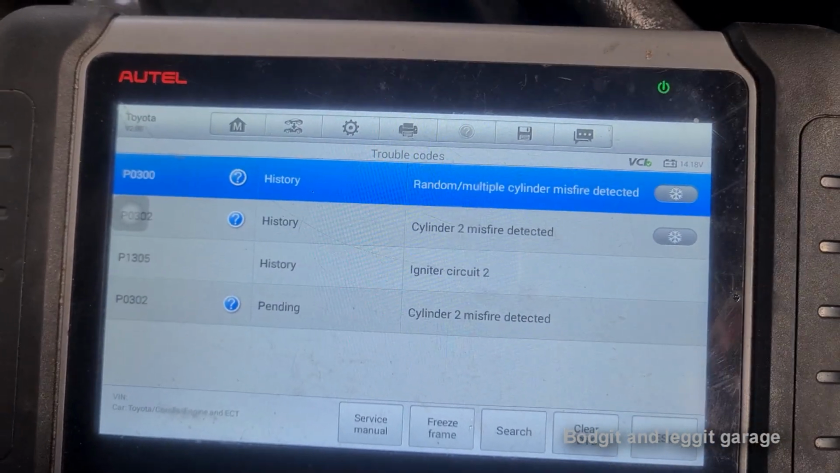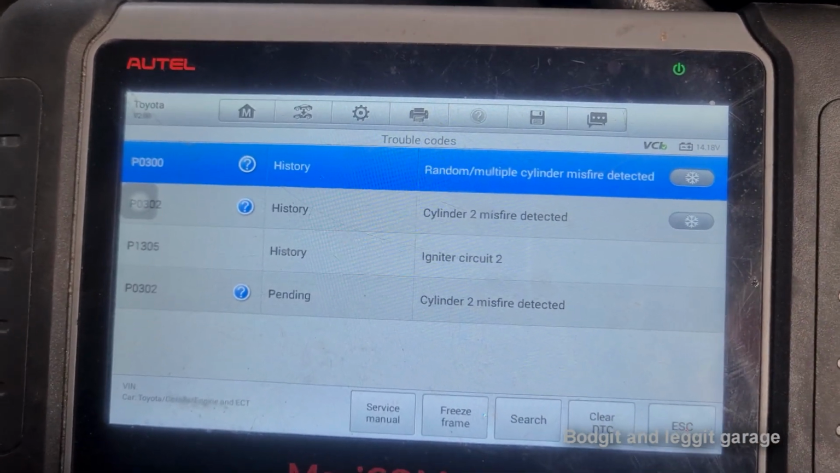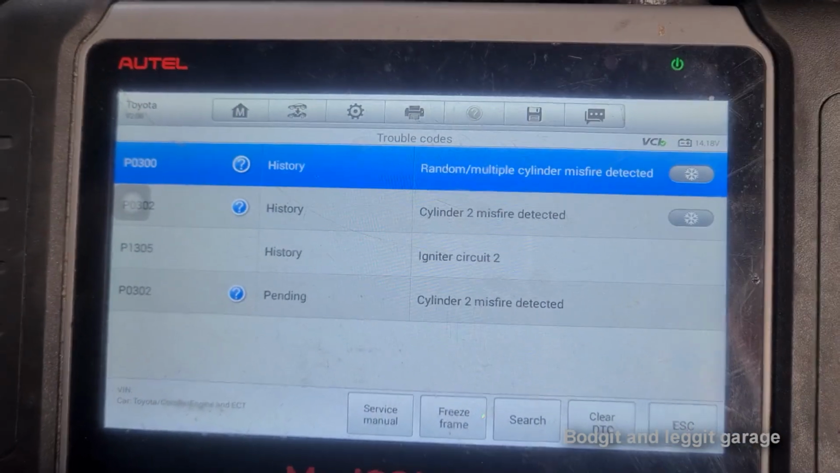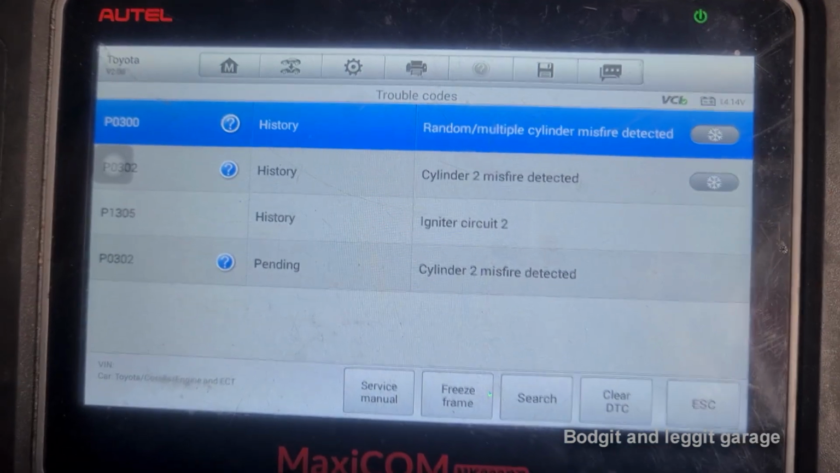I mean, personally, I would be saying to the customer, look, you do really want 4 new coils, but it's a 2002 car at the end of the day. 4 new genuine coils is going to be more than the car is worth. I understand that, but you have to give the customer the option and tell them what you think is best. And look, at the end of the day, it's entirely up to them what they do.